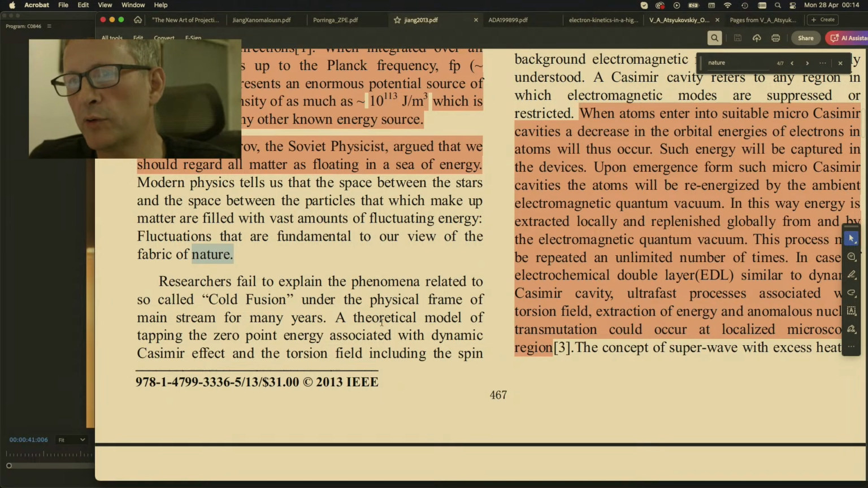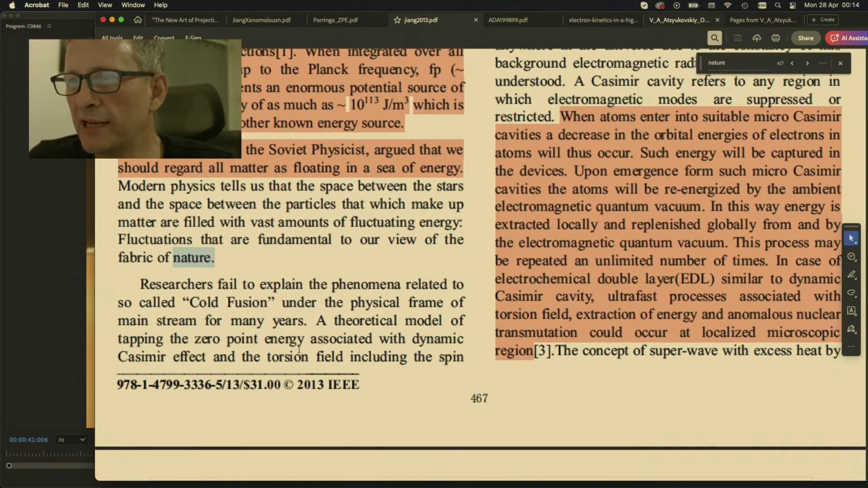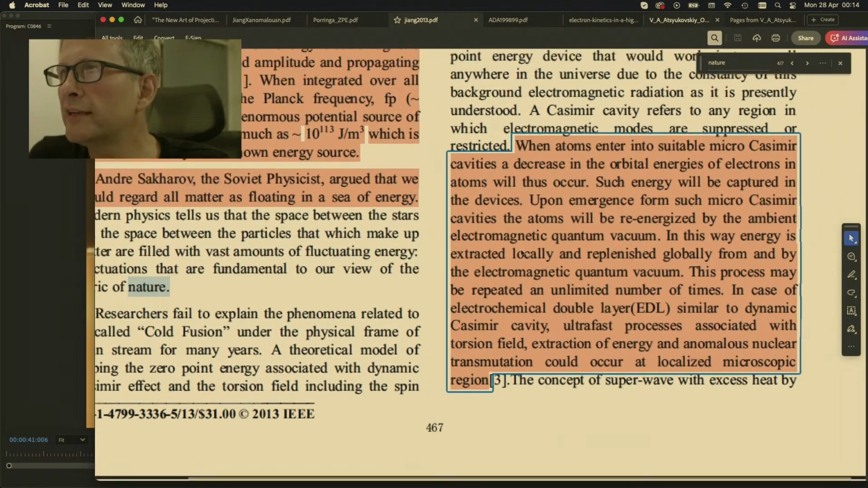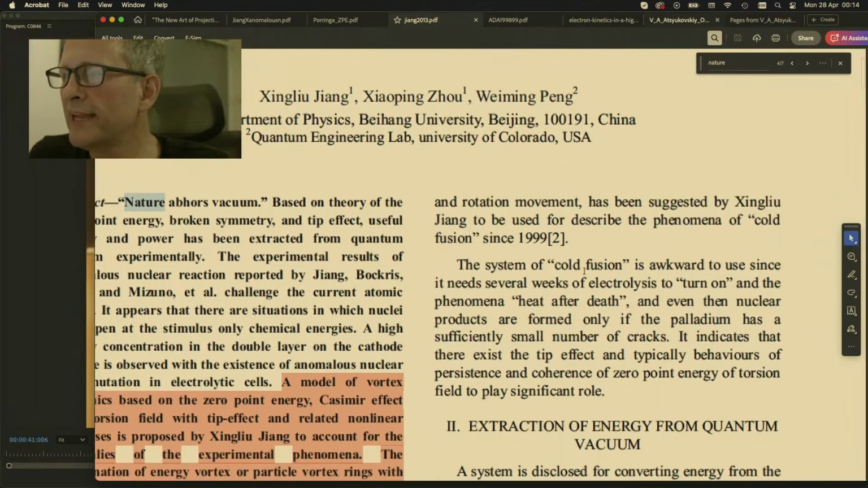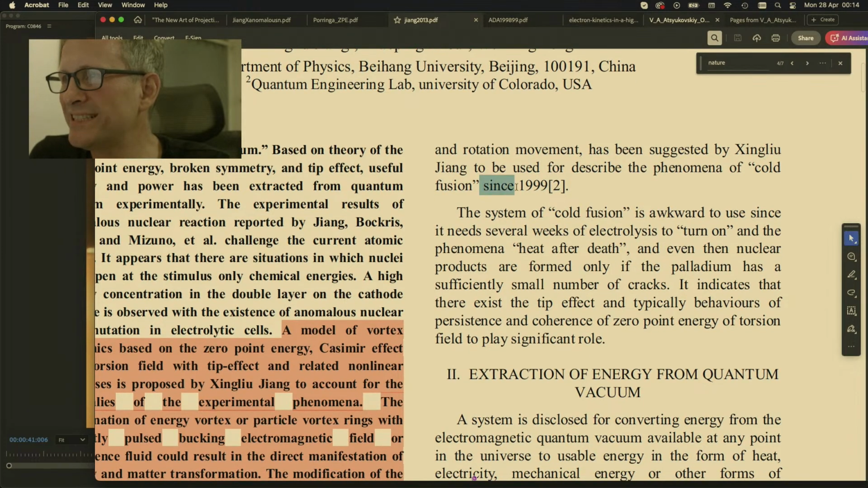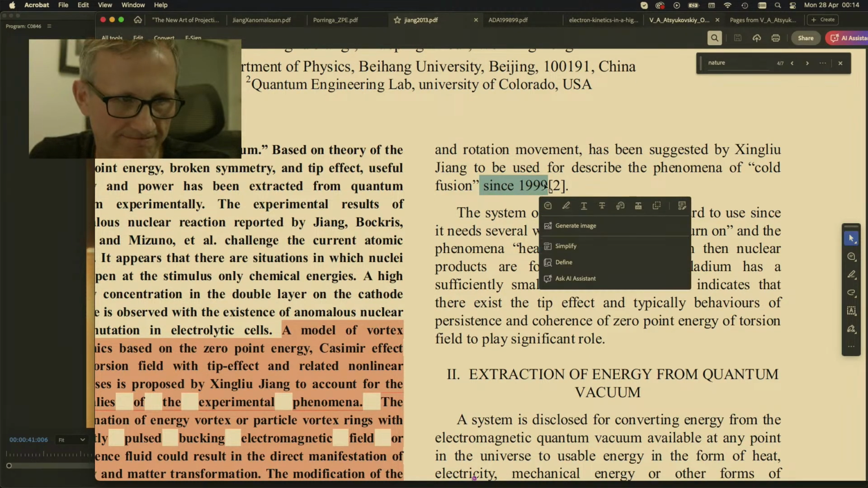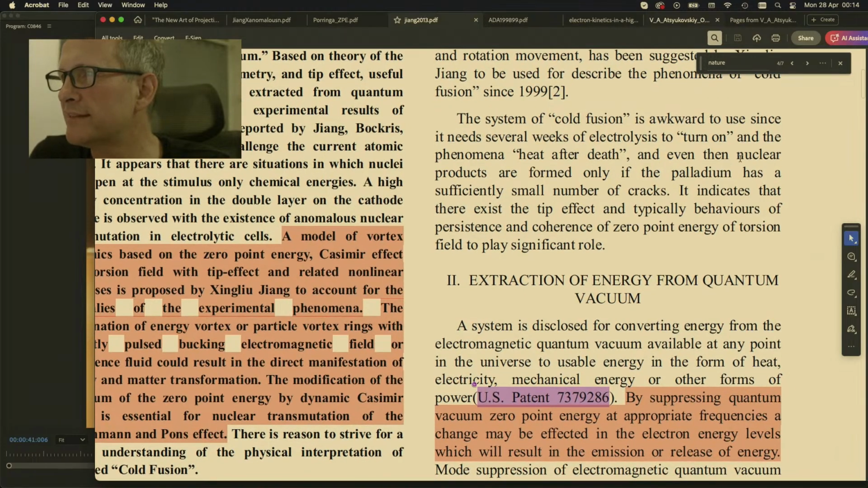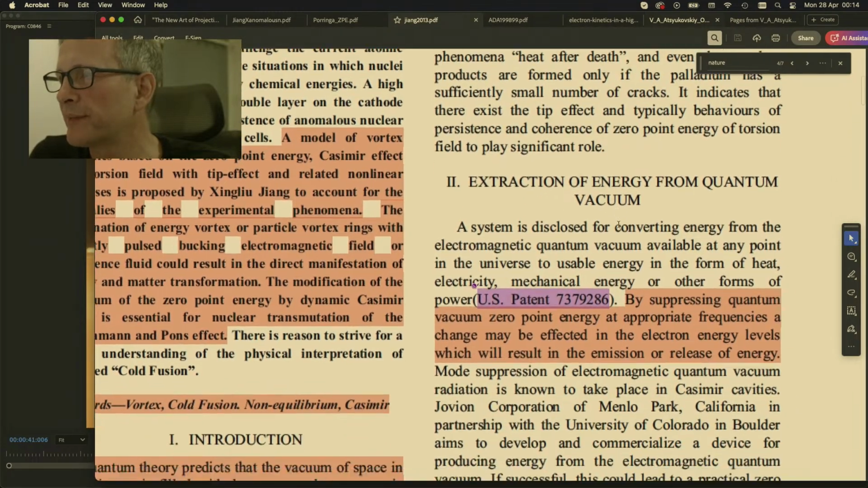A theoretical model of trapping the zero-point energy associated with dynamic Casimir effect and torsion field, including spin and rotation and movement, has been suggested by Jingliu Yang to be used for describing the phenomenon of cold fusion since 1999. The system of cold fusion is awkward to use since it needs several weeks of electrolysis to turn on, and the phenomena heat after death and even nuclear...